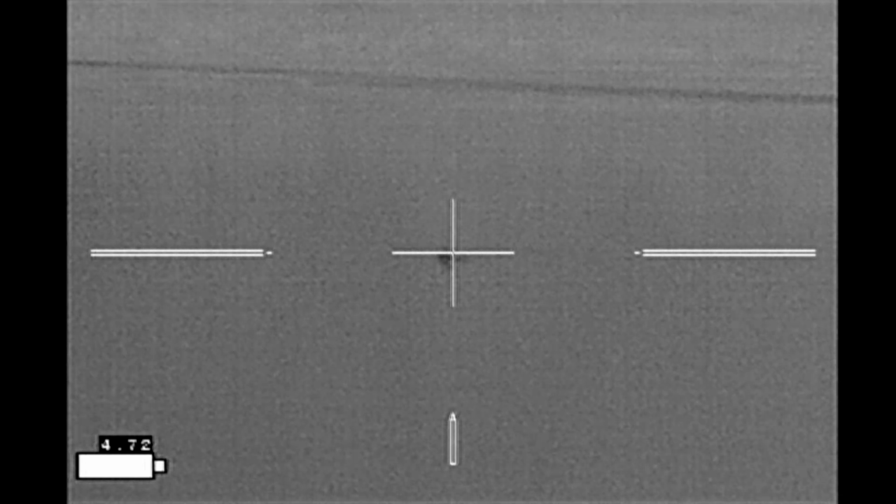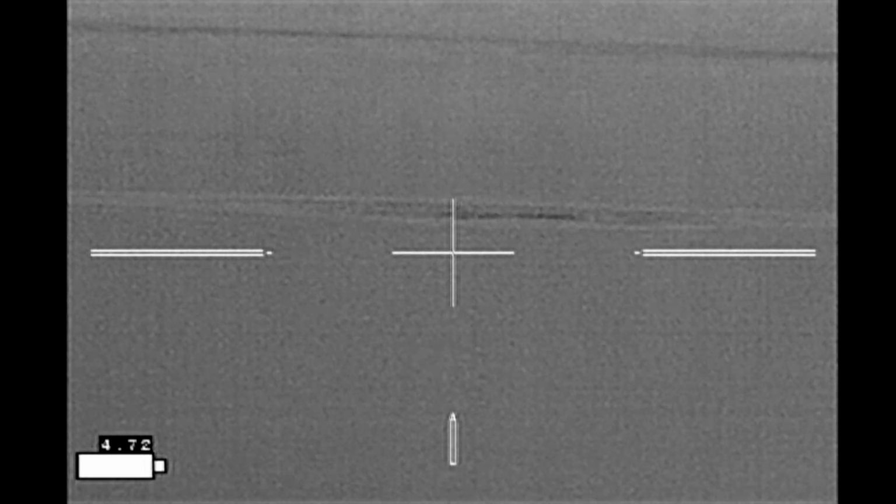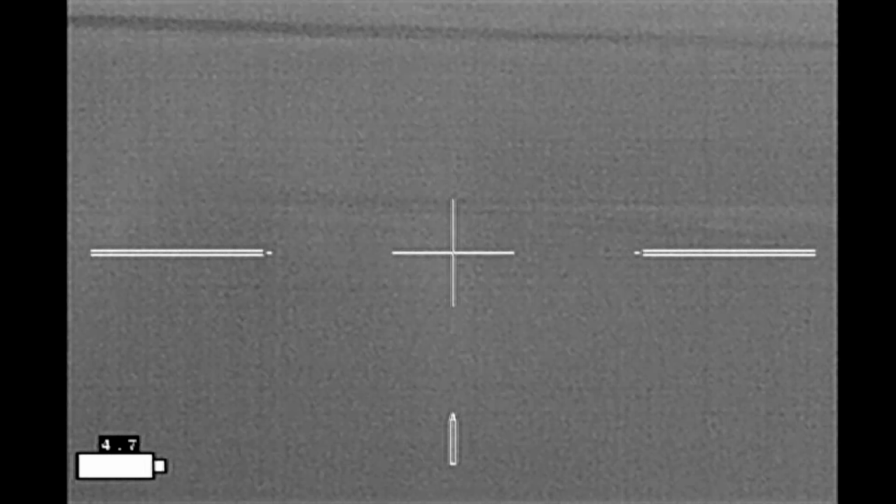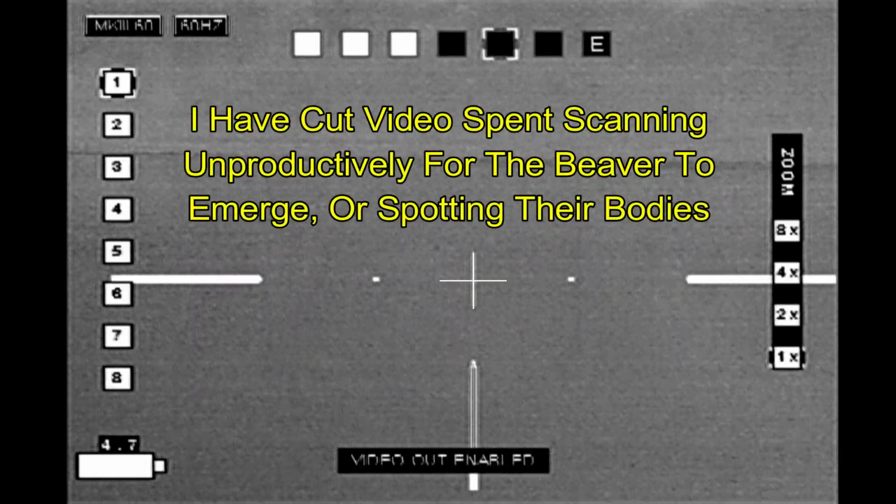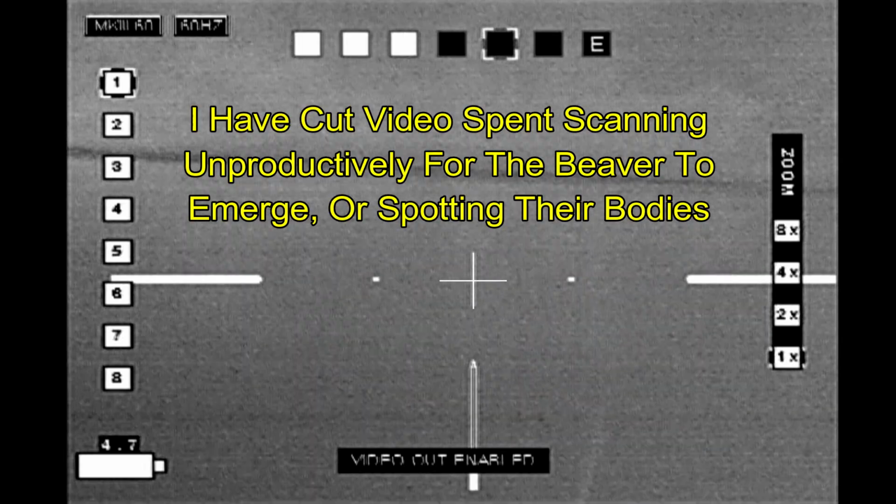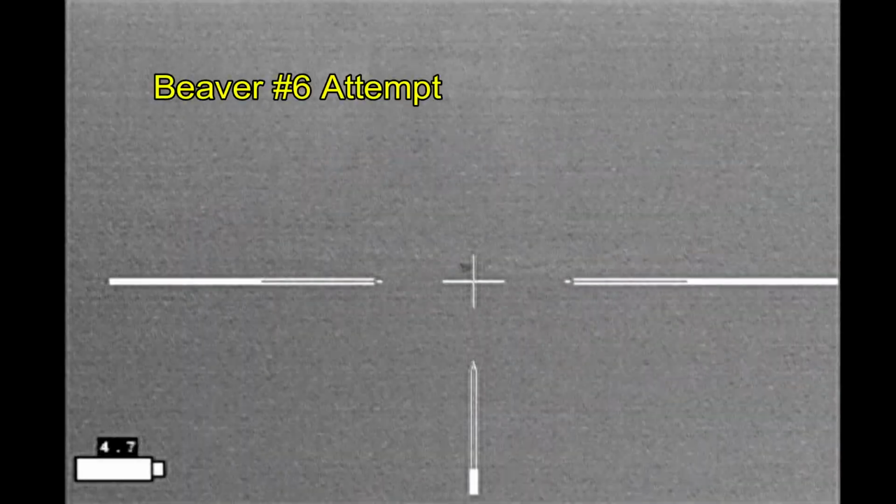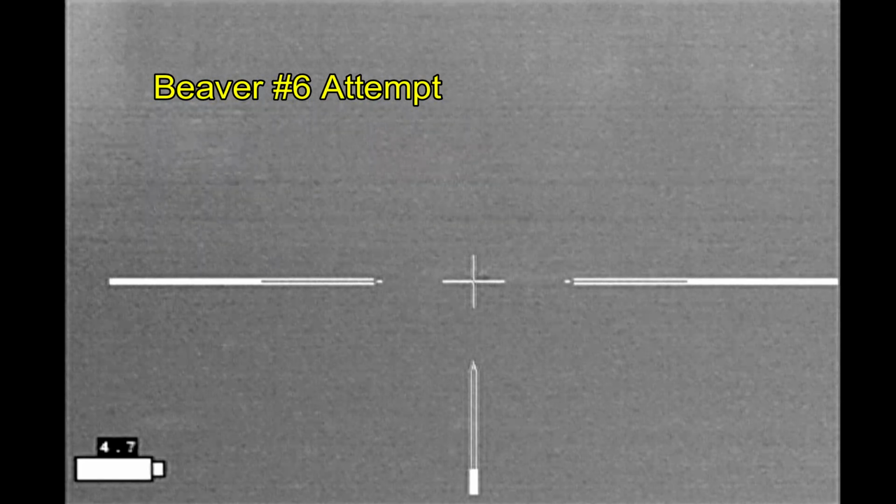Let's see on this beaver. Looking for him popping up anywhere, and I'm not seeing him pop up anywhere. And so, another equivocal outcome. And last beaver of the night.